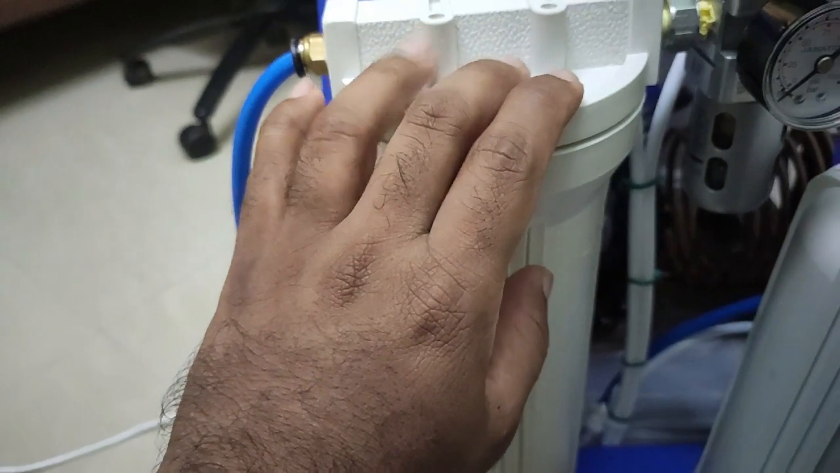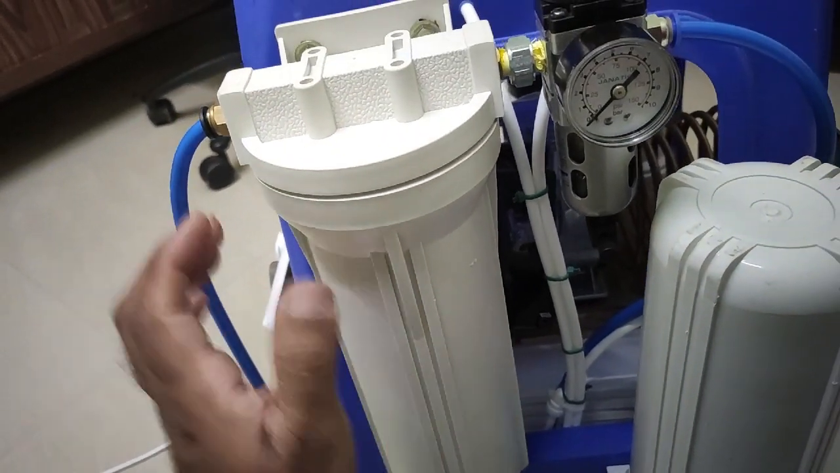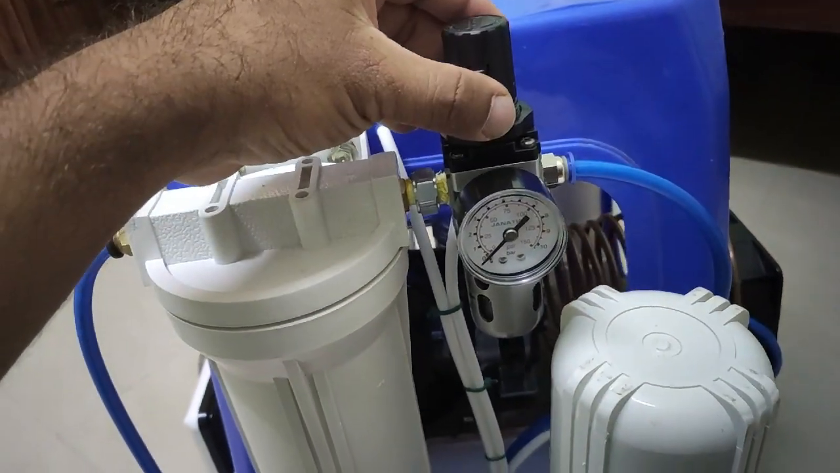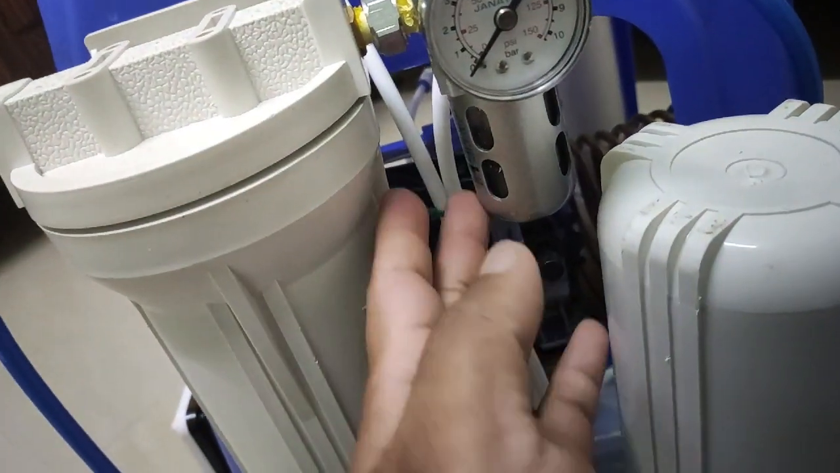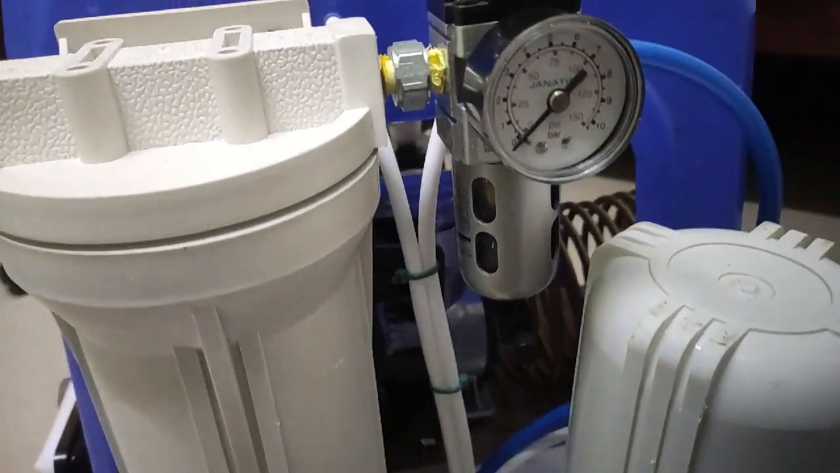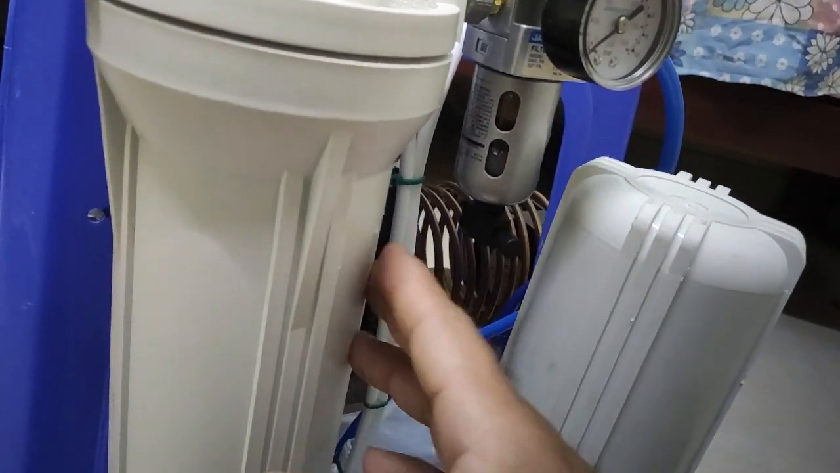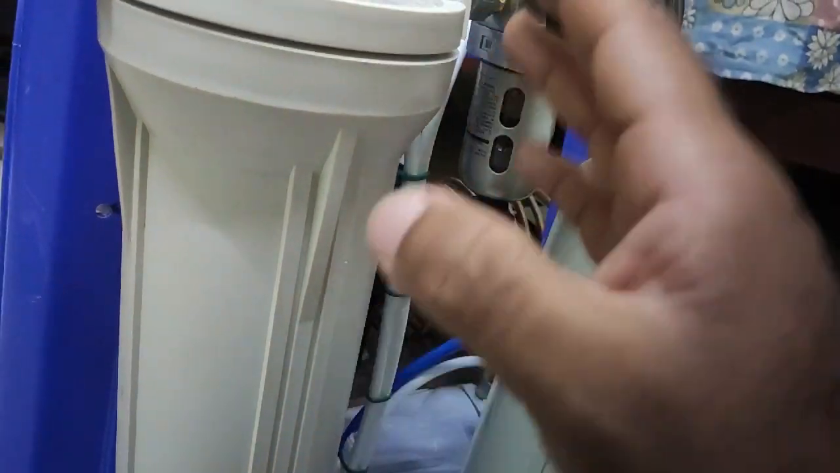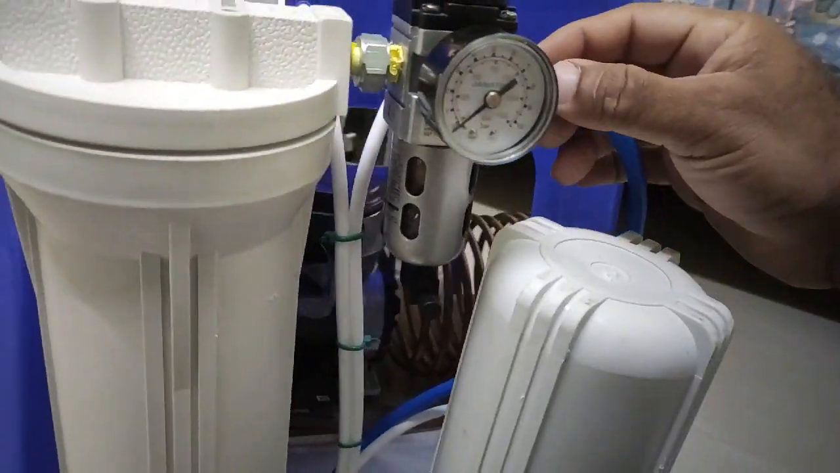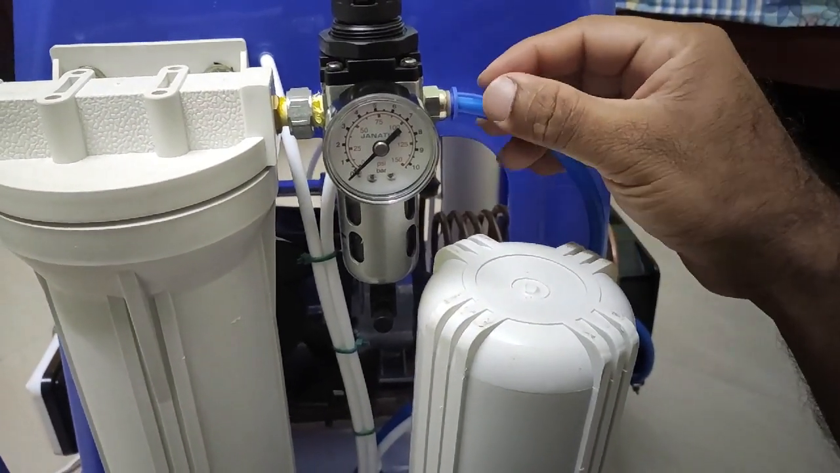If I find some water even after that, it will be trapped by the silica. From the silica, it goes to the filter regulator, which filters off any remaining moisture and also gets rid of any silica that escapes from this chamber. From this filter regulator, I get an output of pure dry air.